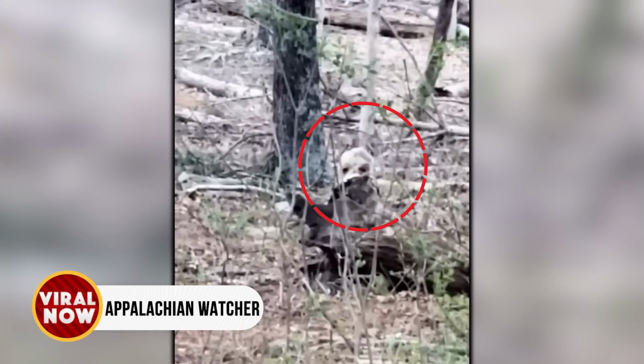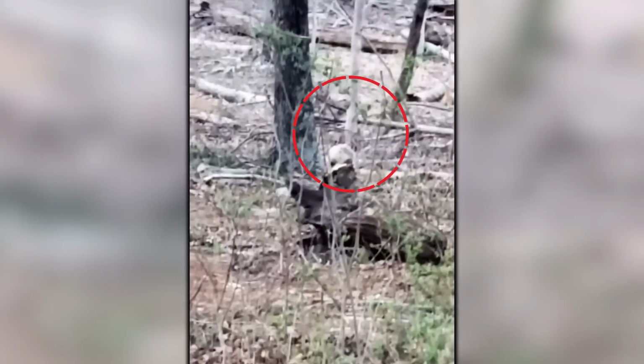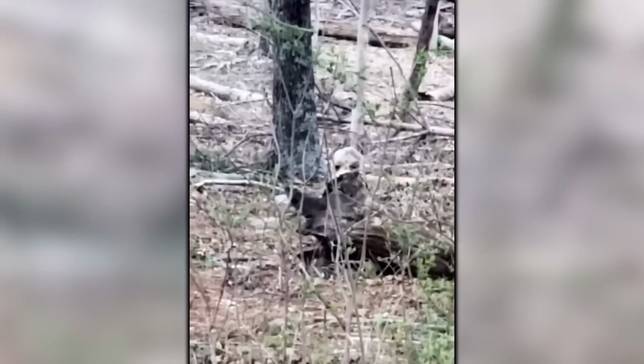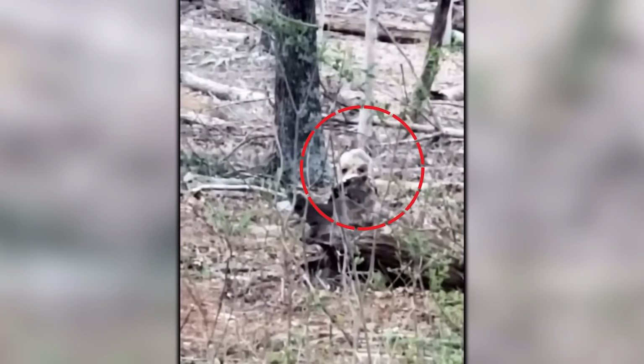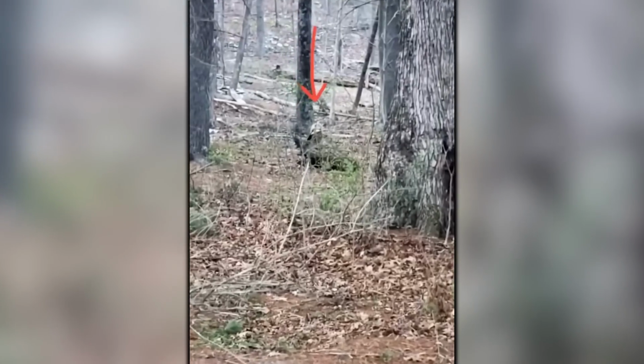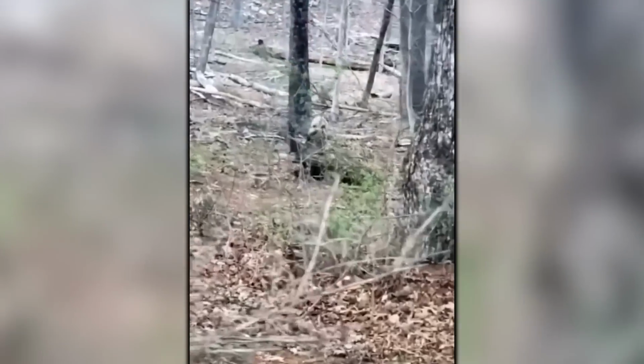Appalachian Watcher. Hiding behind a fallen tree trunk, a creepy creature was caught on camera staring at the person recording. It never comes into full view, but the eyes and colorless visage were enough to convince the cameraman not to go any closer. This creepy encounter also took place in the Appalachian Mountains, which have become a hotspot for supernatural activity.